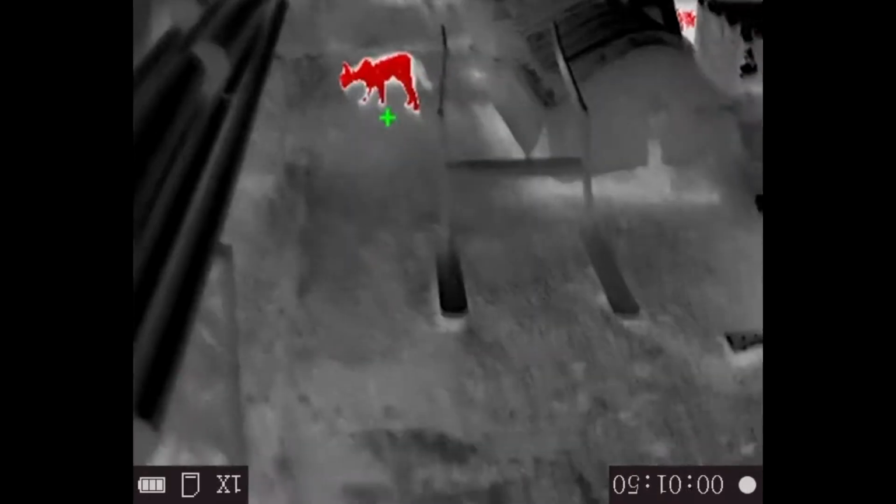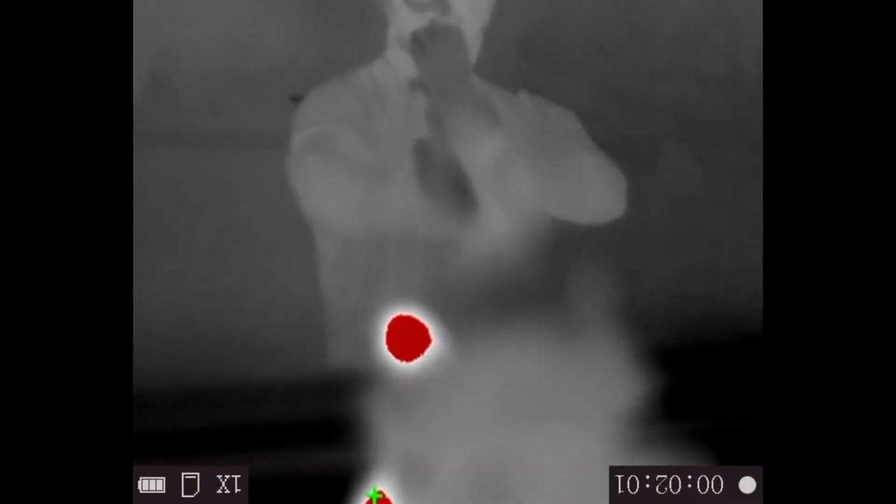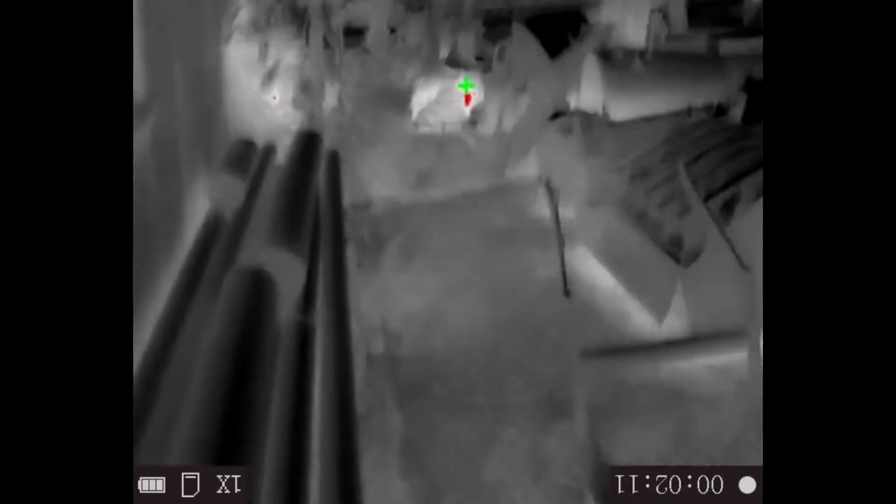I also have a rifle here. Well, you'll notice it's got a red dot, and you cannot see... well, you can actually see the reflection. That's kind of cool, but you cannot see the red dot through it. And also things up close are a little bit blurry because it doesn't have a close focus. It has a set infinite focus.